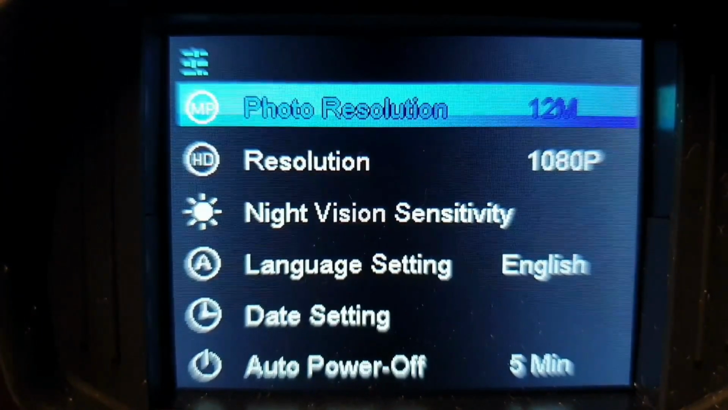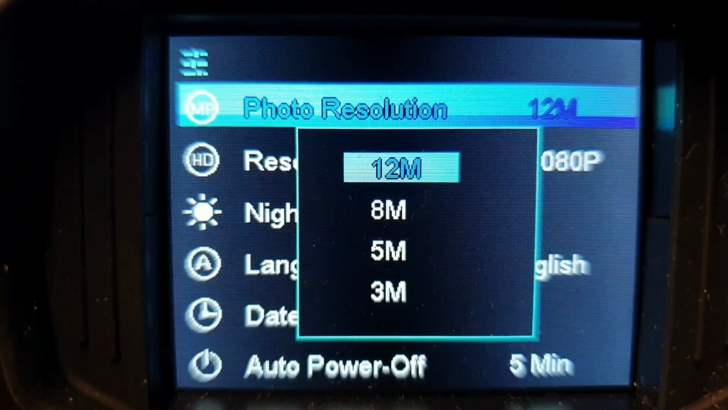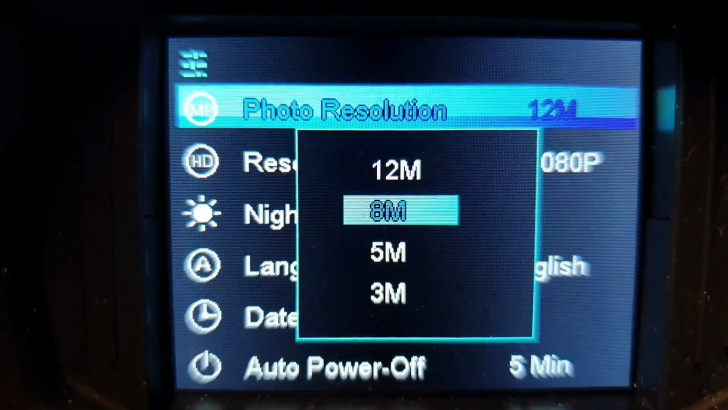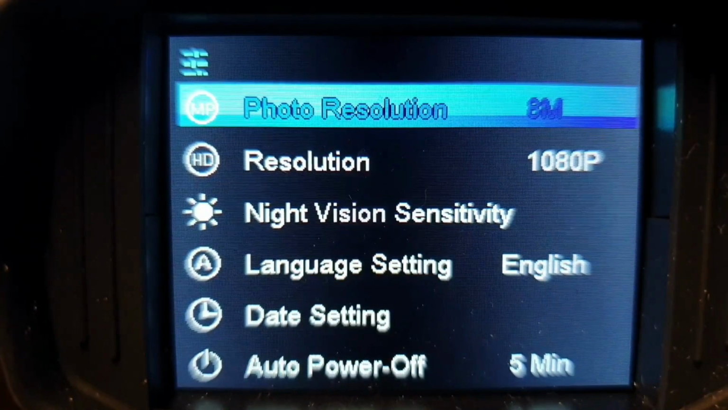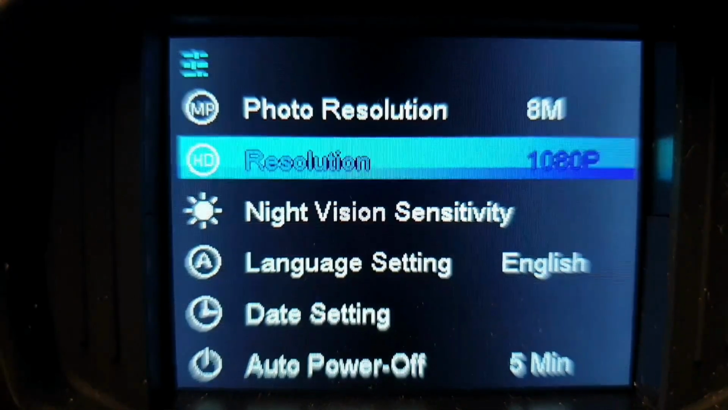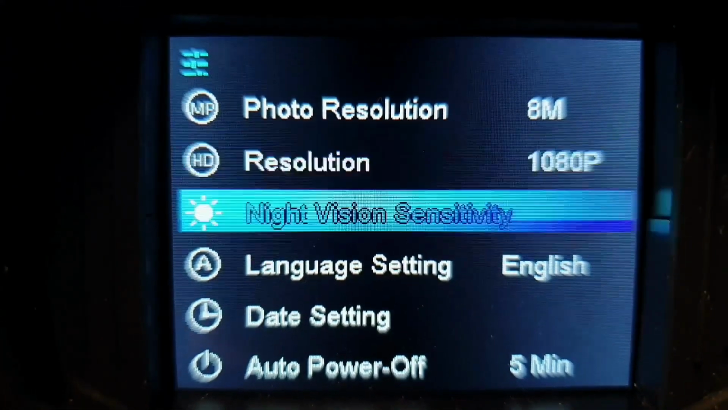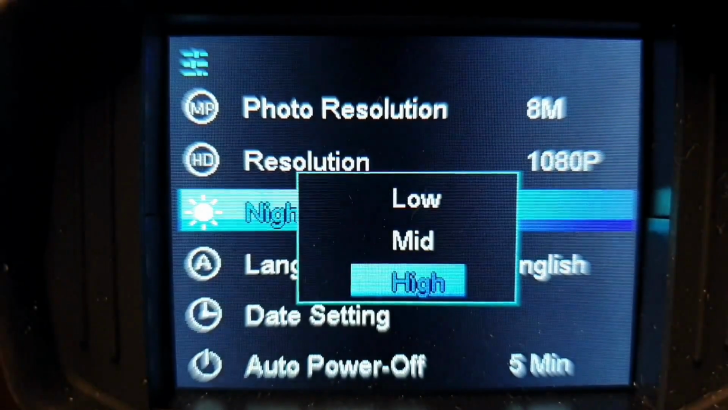Like I said before, where you want to select something you hit the shot button, so we're selecting photo resolution. It comes up and gives you the options. You go down if you want it at 8, and then you hit the shot selection button again, and there you can see if we move the highlighter off of it, that's gone to 8 megapixels, and that's the same as anything on there at all. High night vision sensitivity. So hit the shot button, takes you in.